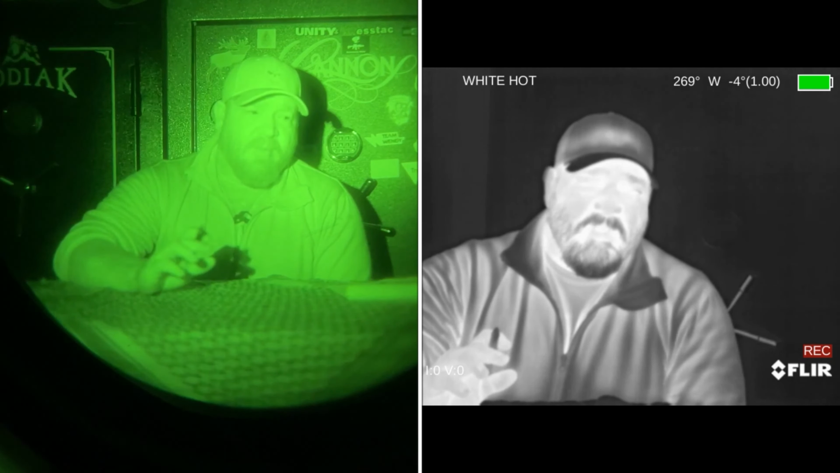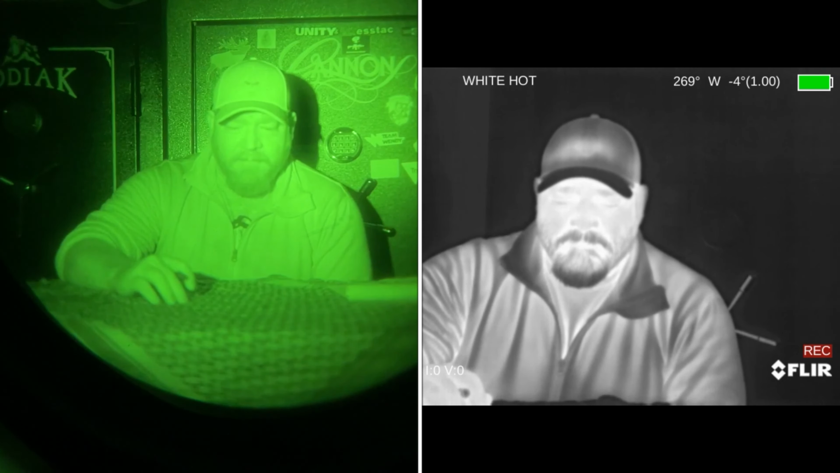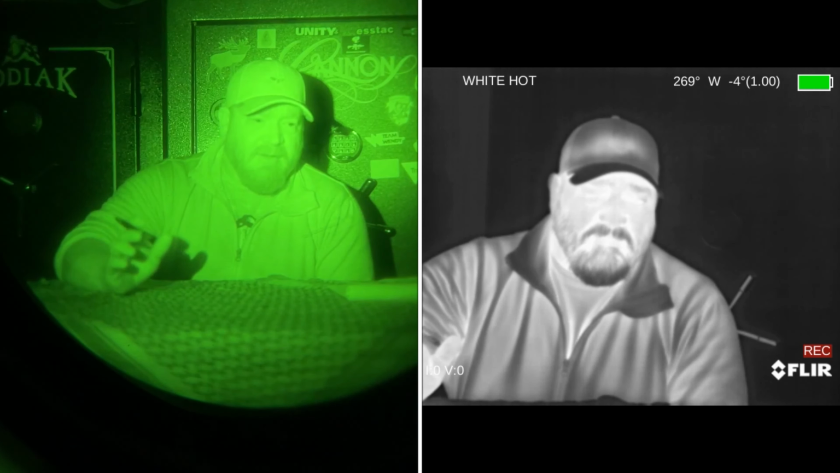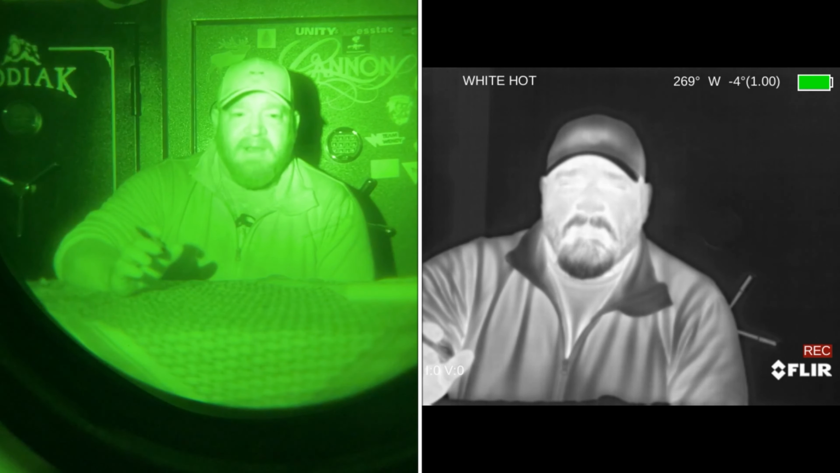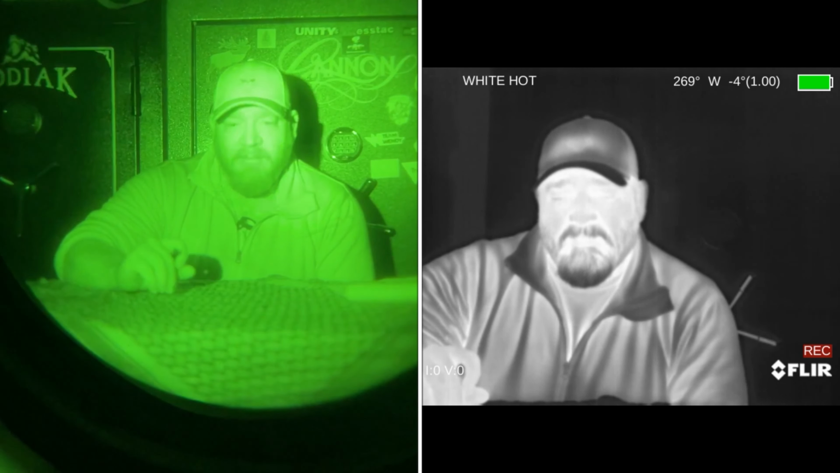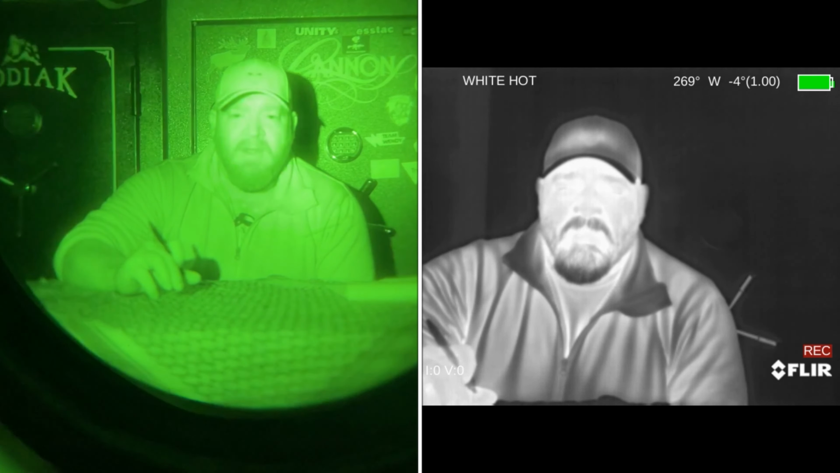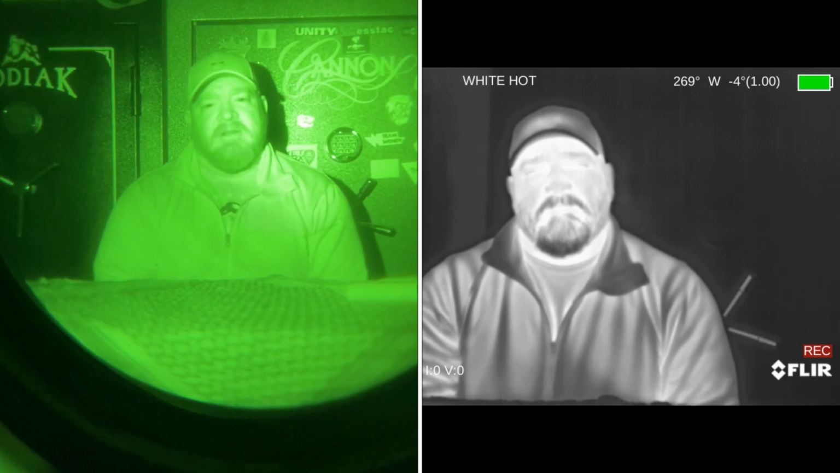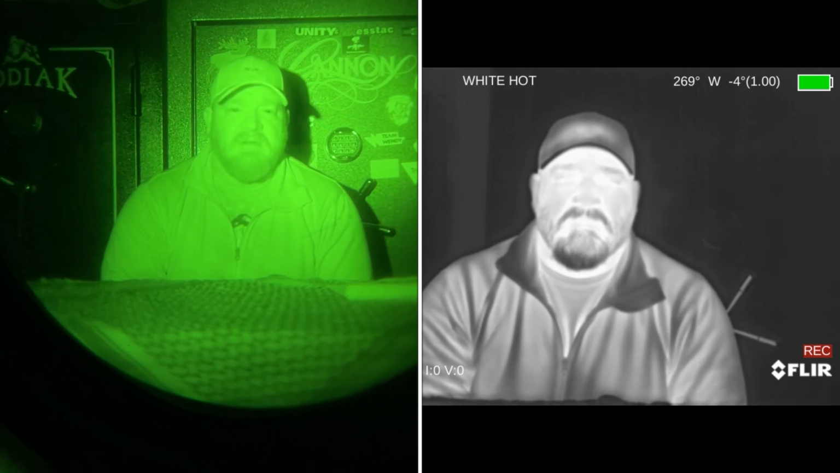Now, whether that's a thermal monocular or a thermal overlay, such as an E-Cody or a Jerry C, it's going to be up to you and if you can afford it. They do make thermal and image intensifier fusion models out there. They're quite expensive.